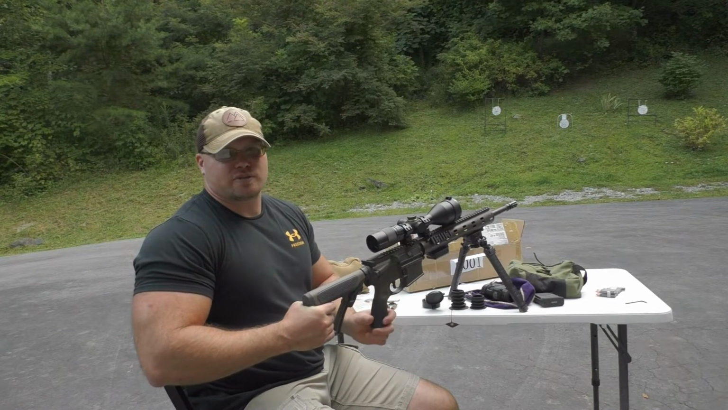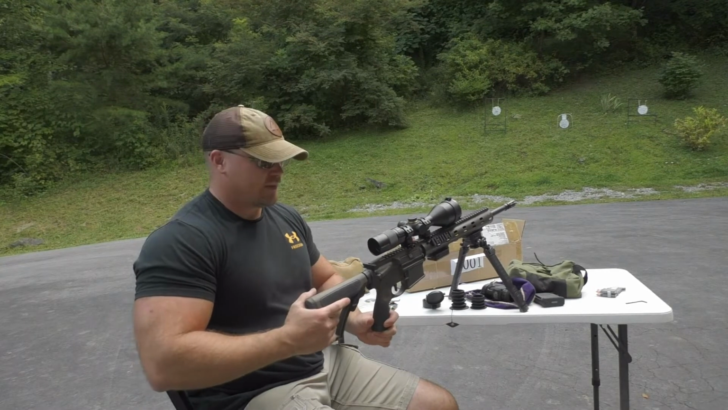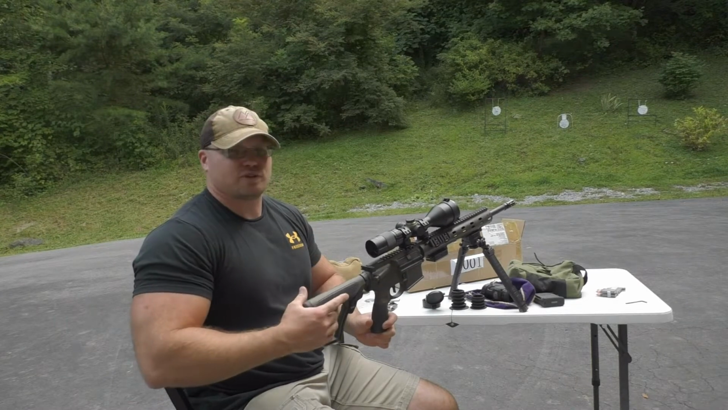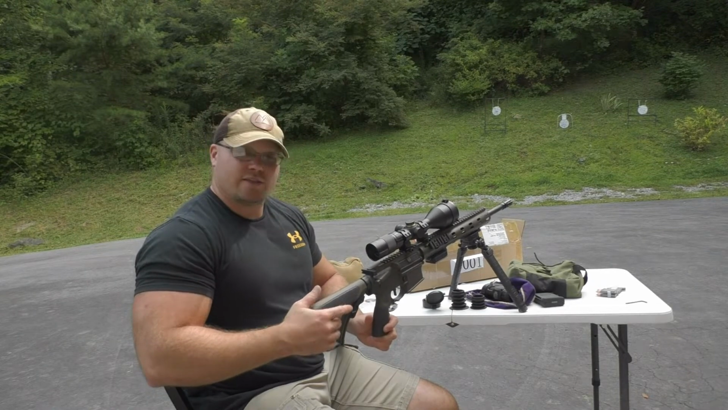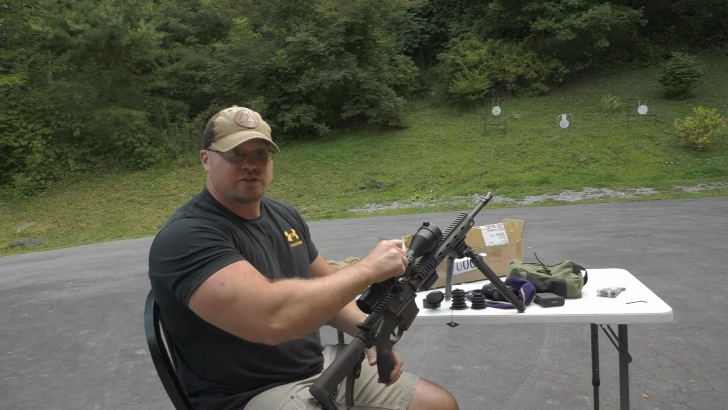So that's a little bit frustrating, but again, it ain't no Night Force. I got those sitting upstairs. I can handle a little bit lesser expensive option here with this particular gun, because if I'm going to shoot 1,000 yards, again, I have other guns for that. And the scope itself has a really nice reticle, tons of features.